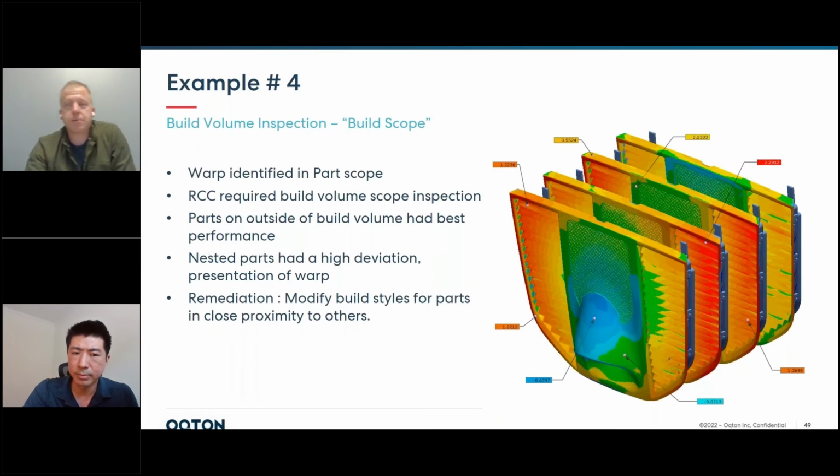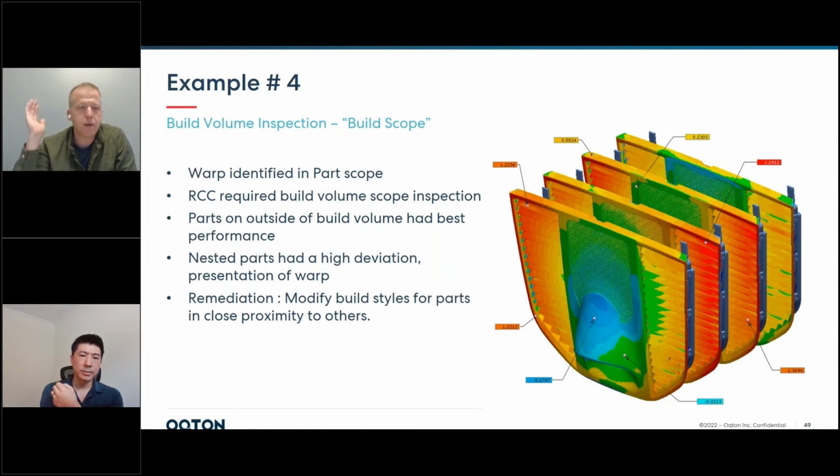Also, you can take a look at examples like build volume inspection. There are so many cases where, if you independently measure any single part in this lot, for instance, here's a great example, if I pick just part 1 and part 3 and I measure them by themselves and look at them, I'm going to say, what the hell's going on here? They look completely different. What's wrong? But if you look at it in build scope, you can actually see global build trends.